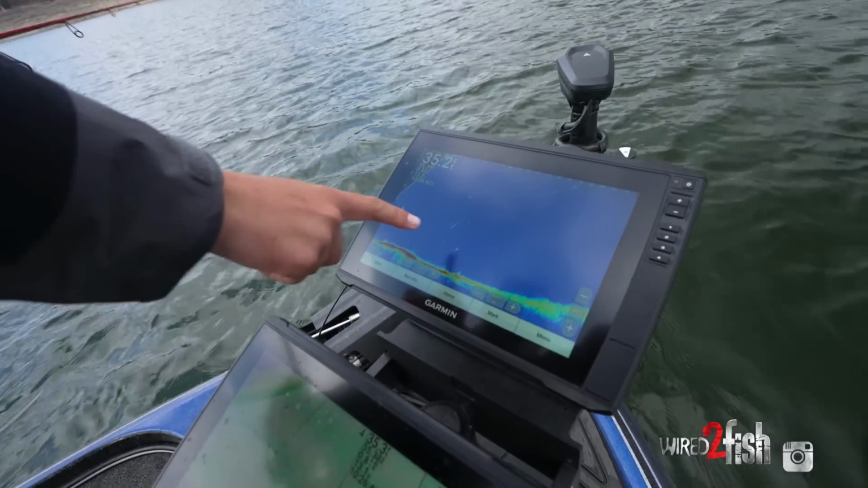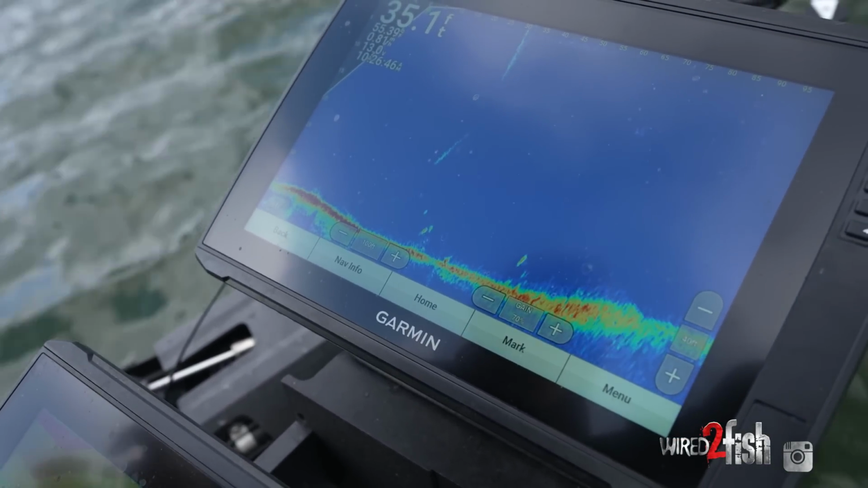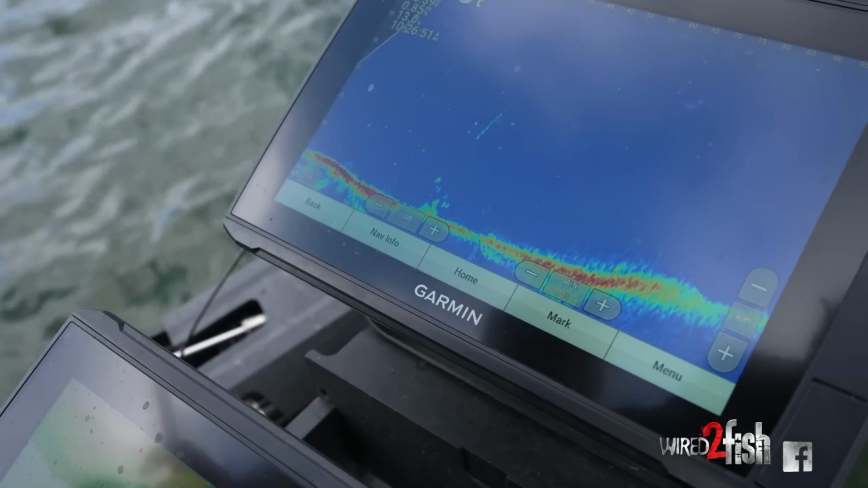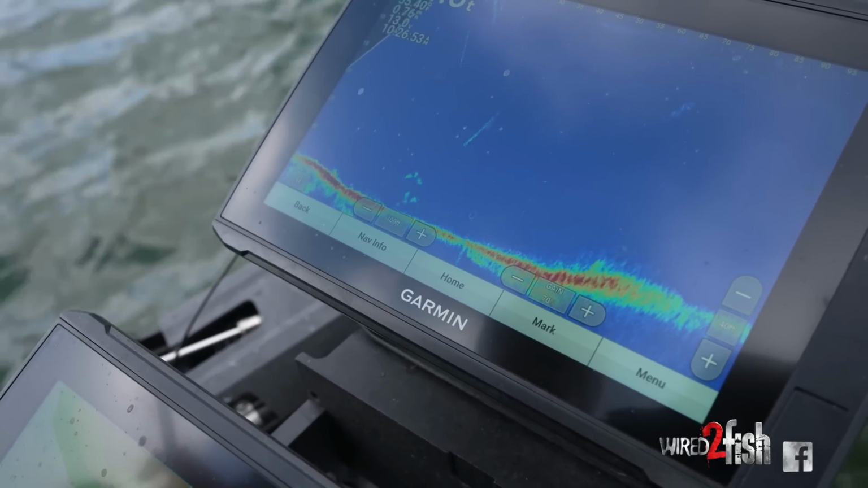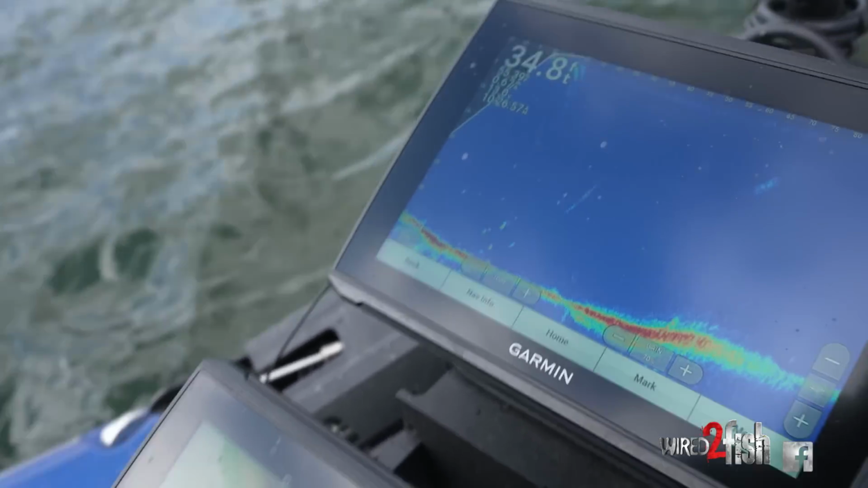All right, here we go. Here's our bait right here falling down to them. We'll see if we get their attention. I'm kind of off of them a little bit. Oh, they spotted it though. Here he comes. Here comes a buddy from down low. Got him.